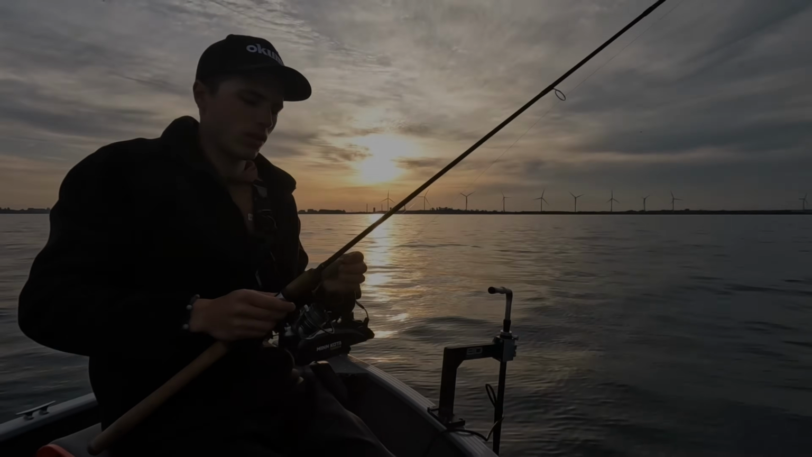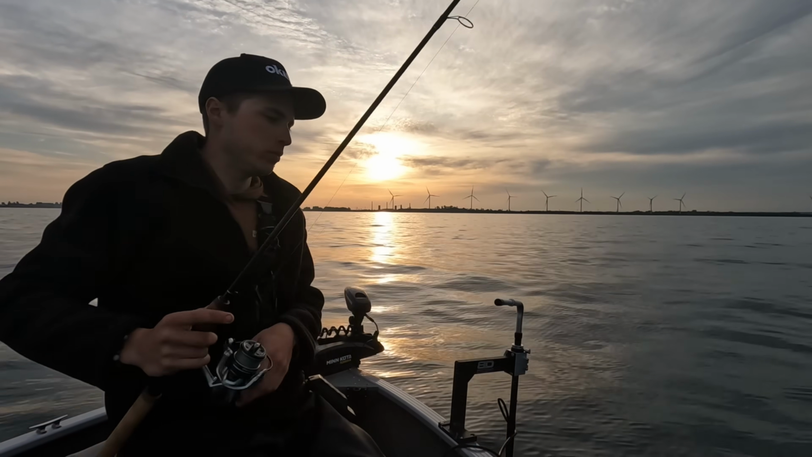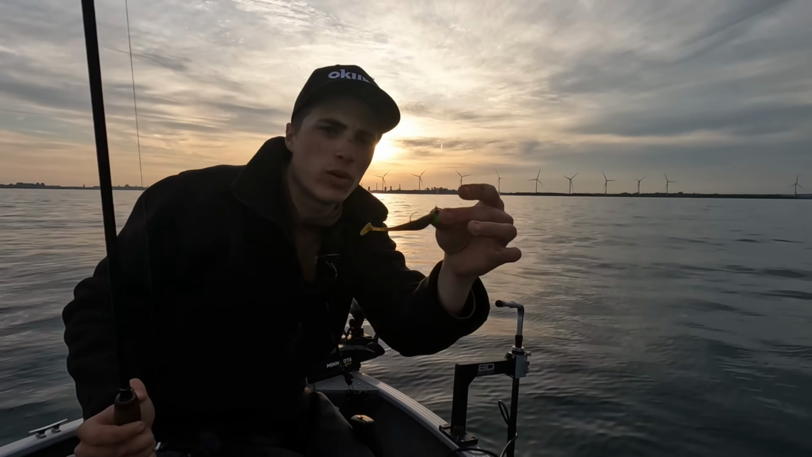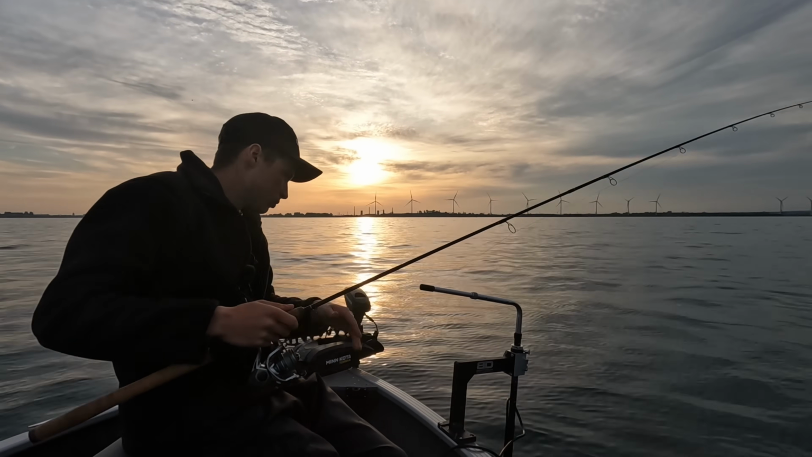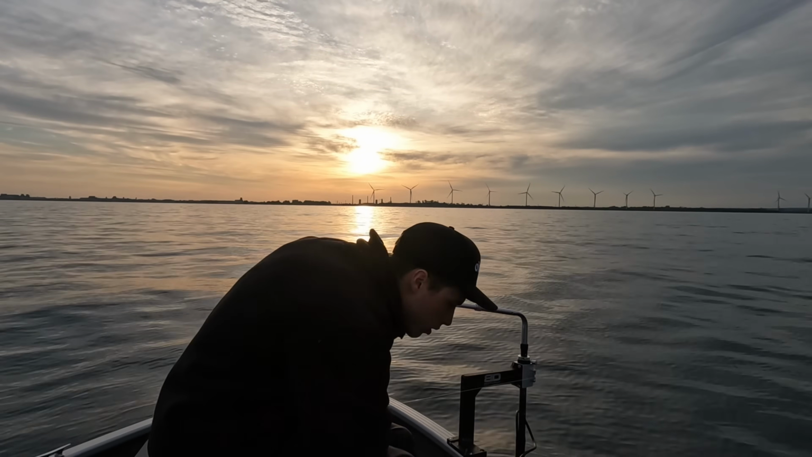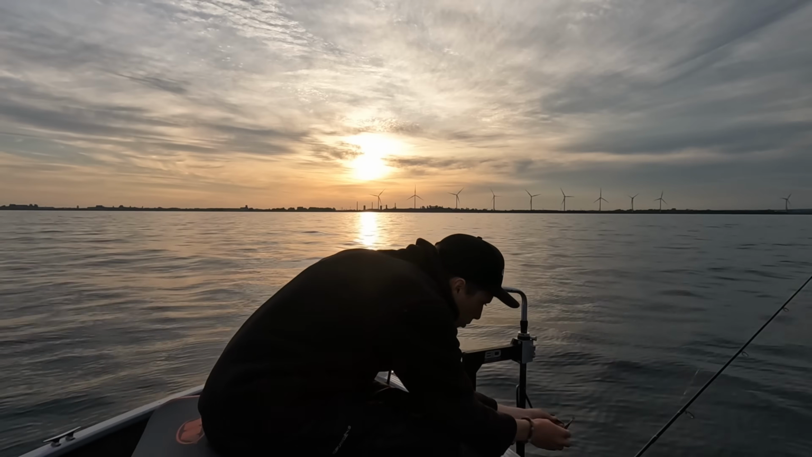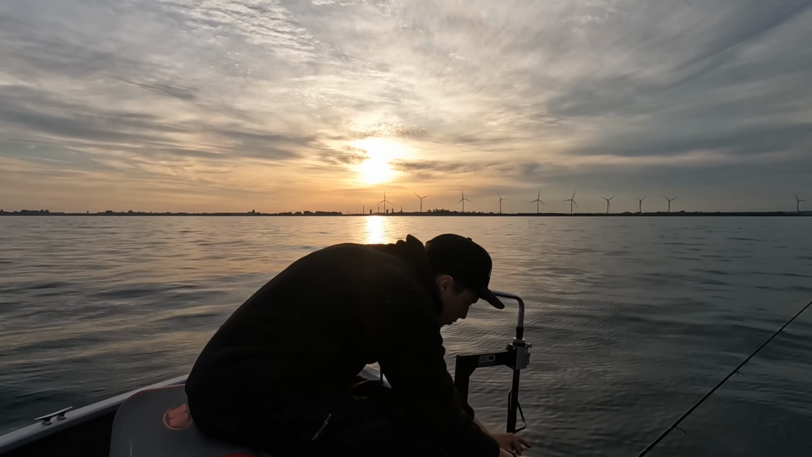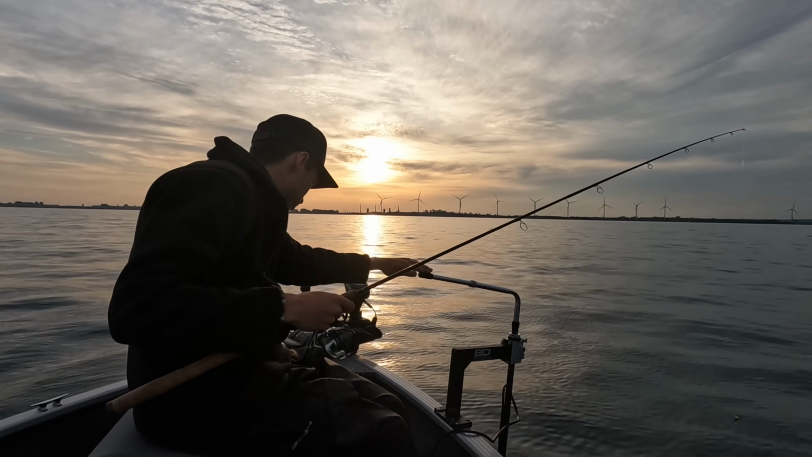Alright guys, so they're starting to act a little shy, it seems like. So I'm gonna downsize a little bit. Same swim bait style, but just about, I think it's a 2.5 inch. Put a little nugget of worm on here. Alright, let's see what we can do.